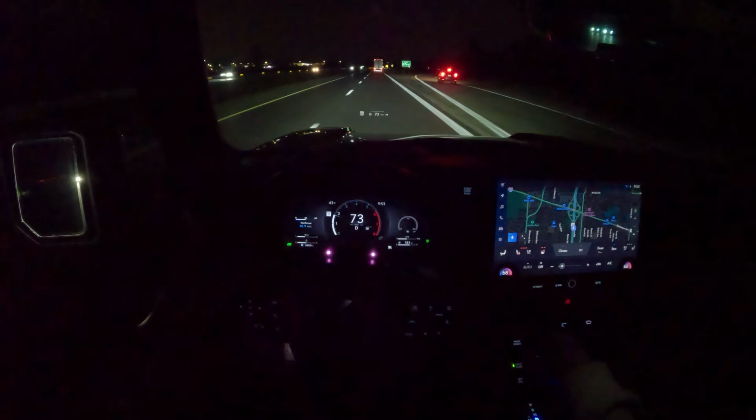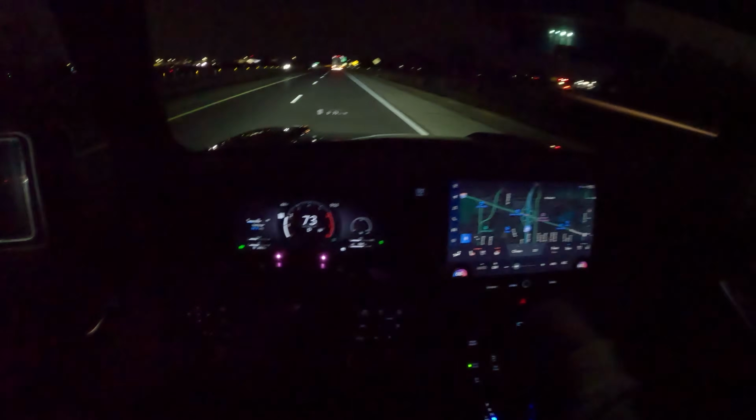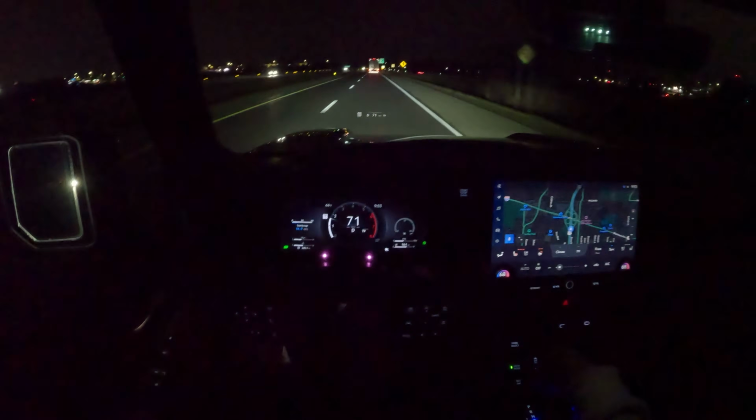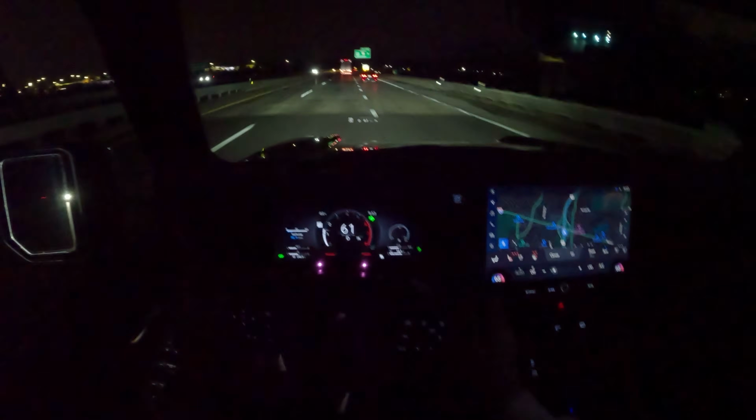Pretty dang impressive performance from that base 10-speaker sound system. Really good punches from the bass and pretty crispy highs. I think a lot of that has to do with the tweeters here mounted on either side of the dashboard.